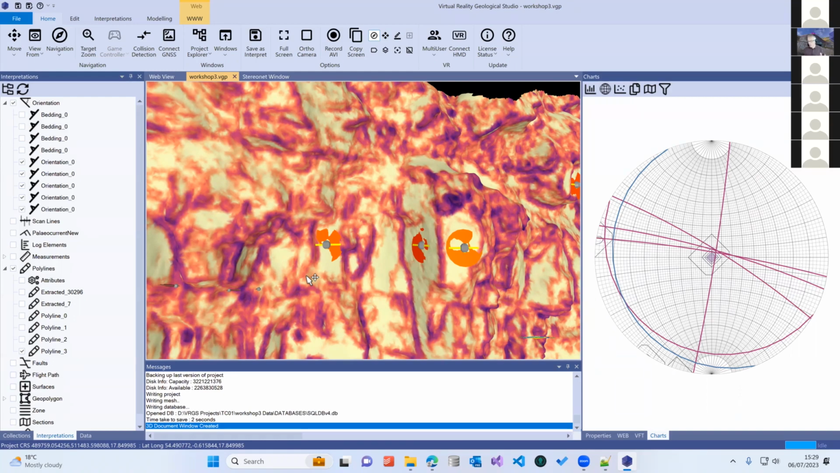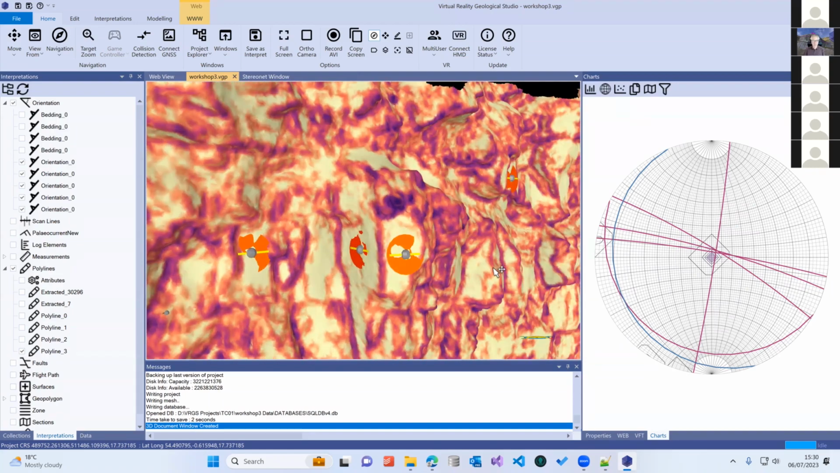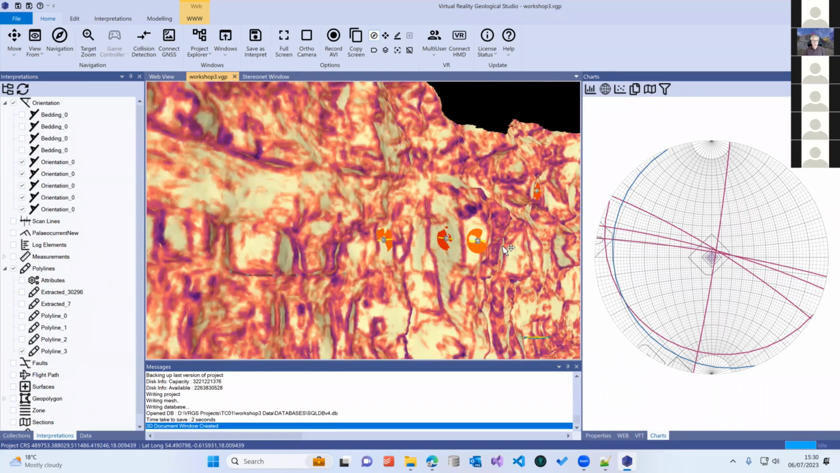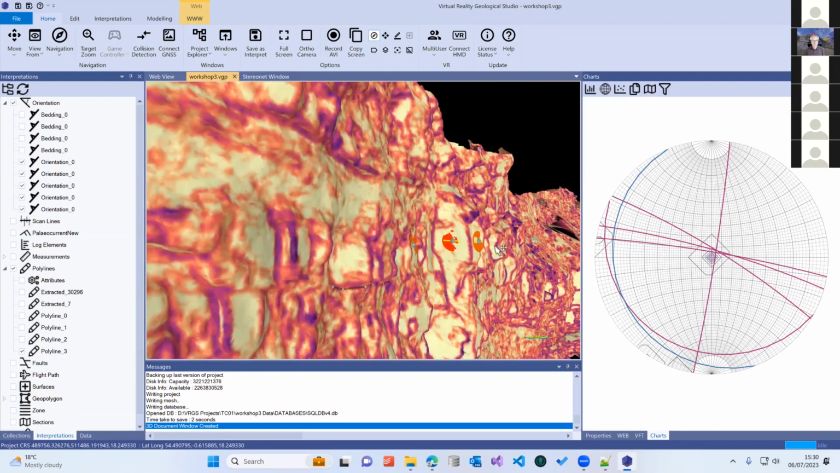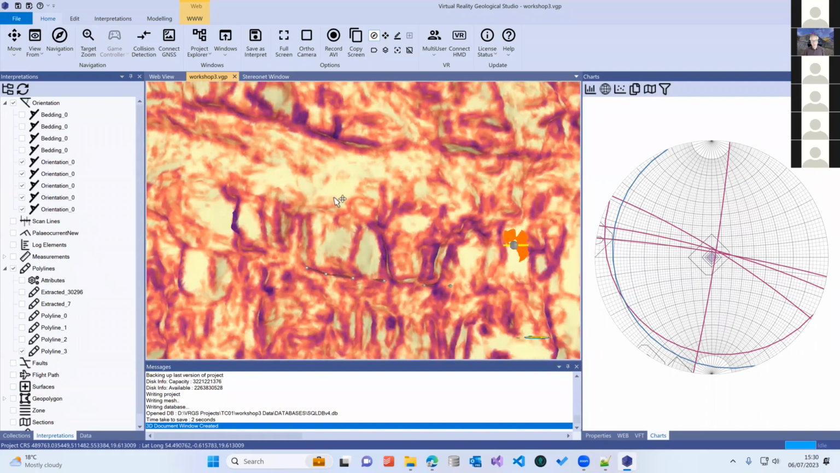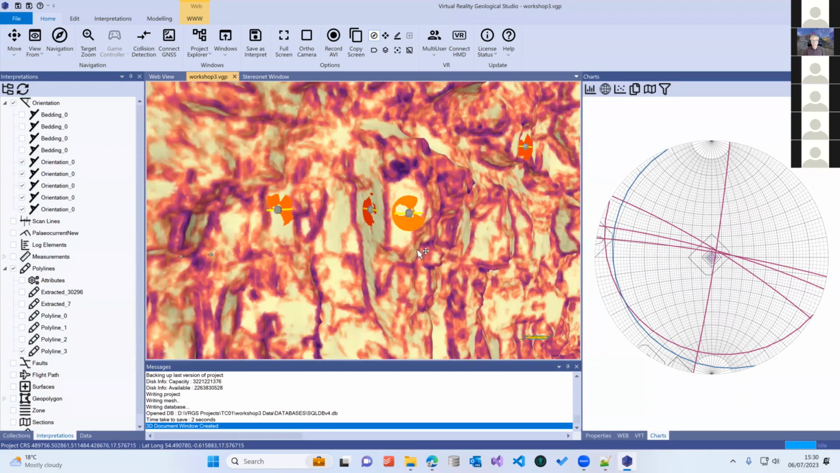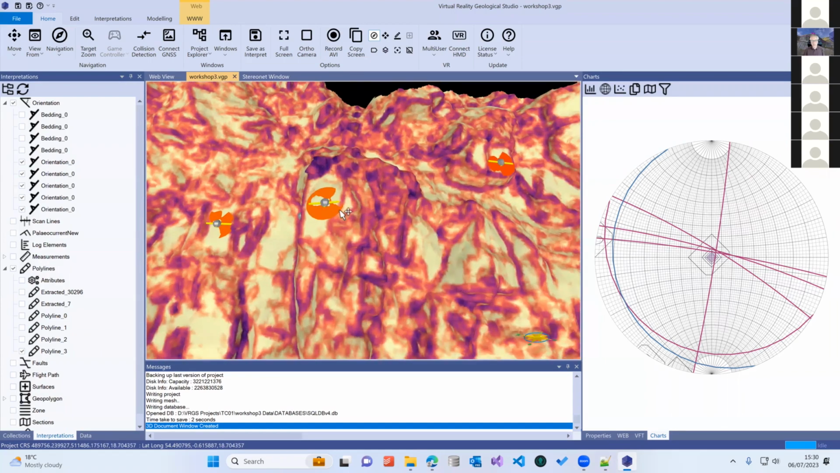You draw a line on the outcrop and you go along that line and you make measurements of the orientations, and then you can do things like work out what the fracture spacing is and various other parameters like that. Obviously, we'd really need better fracture data to do that properly, but the process is pretty straightforward. So let's try and add in a couple of extra fractures in here.